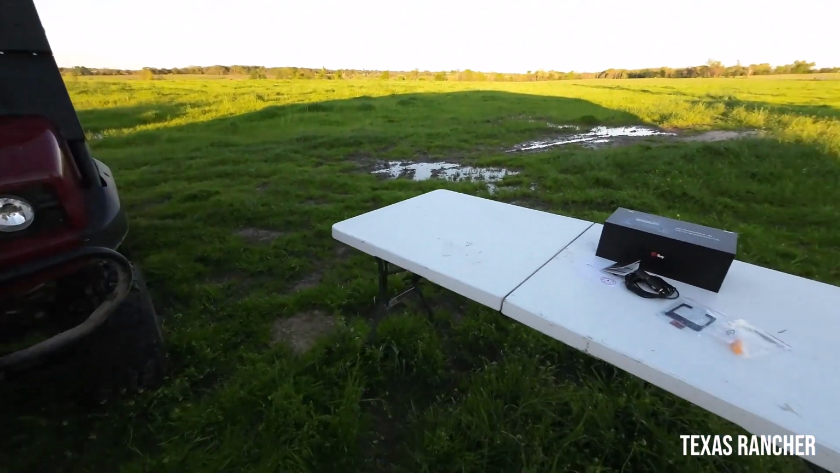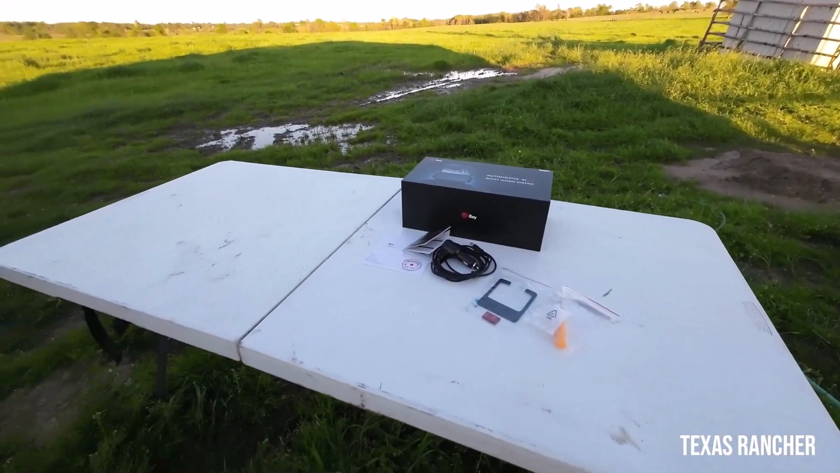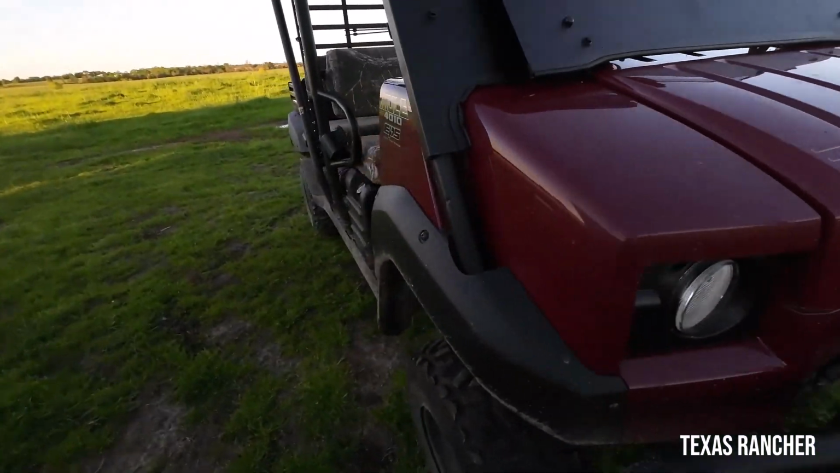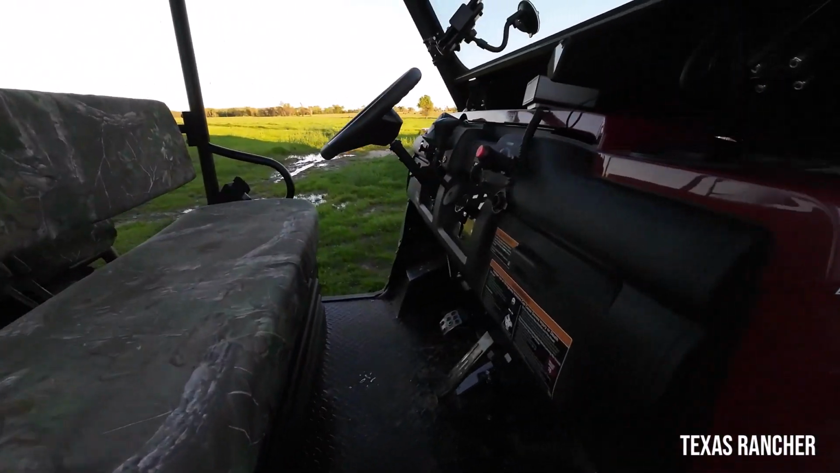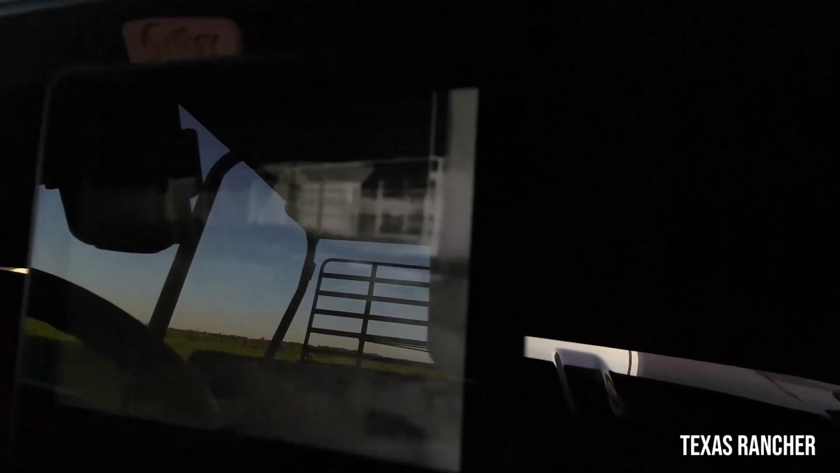So I don't think I've left anything out. We've talked about the specifications. We've talked about ID range and detection range. Let's see if we can get another shot of the screen.